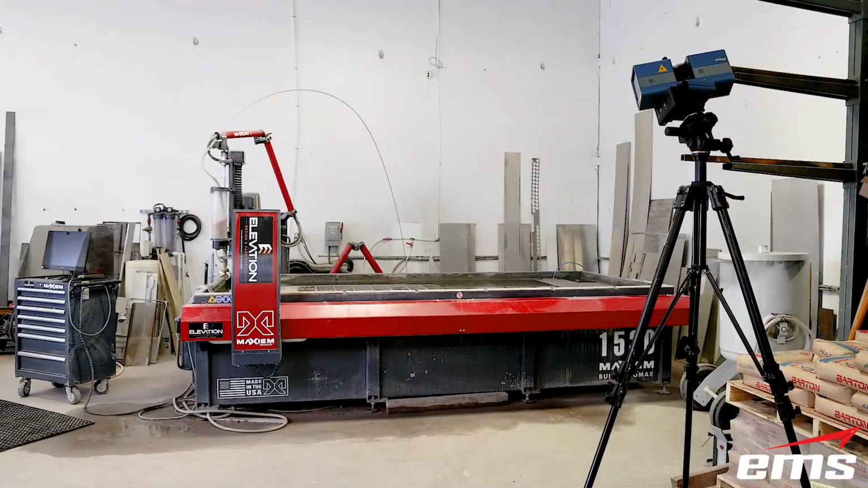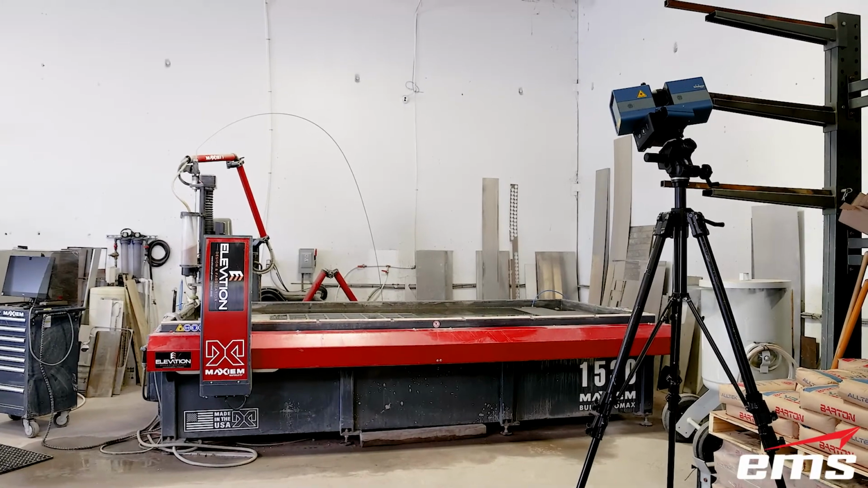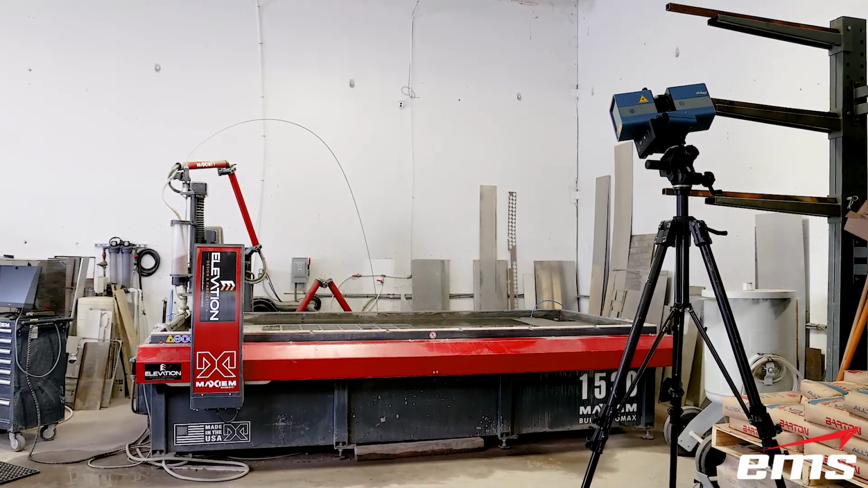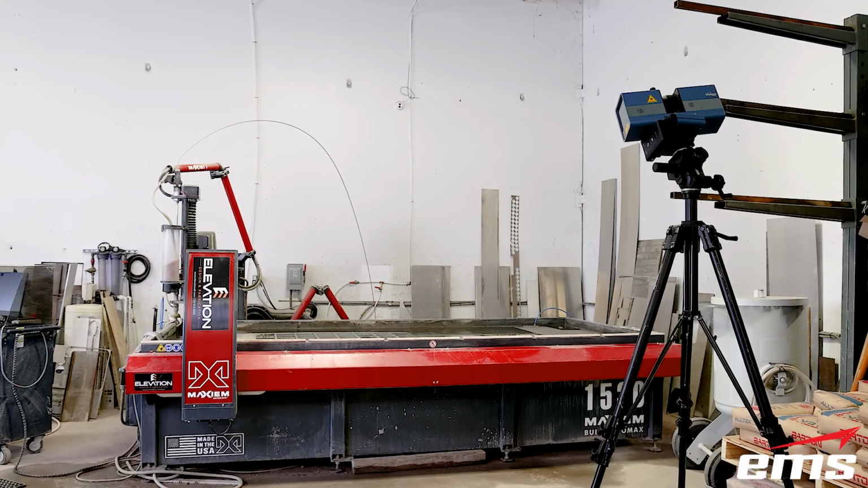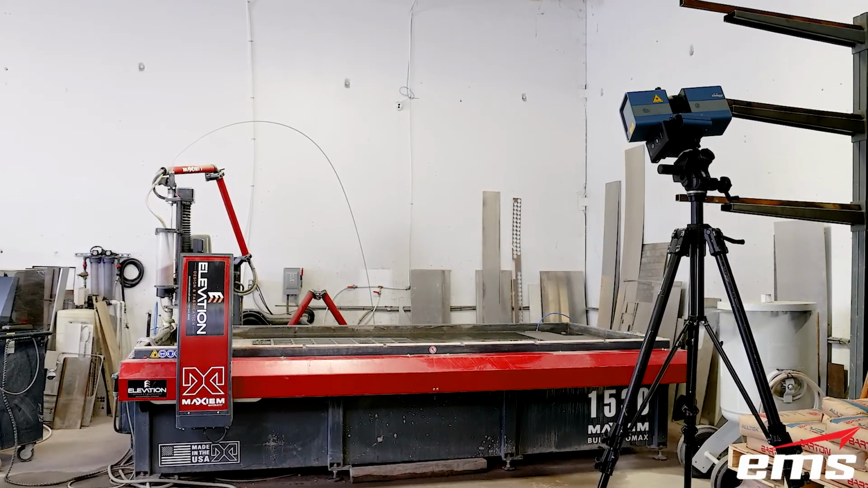All right, to get started, we're going to discuss the different scanners we're going to use in this video, because we're actually going to use a couple of different 3D scanning technologies. The first one you see here is what's called a hemispherical scanner. This is made by a company called Surphaser. It's a very high resolution, high accuracy scanner.